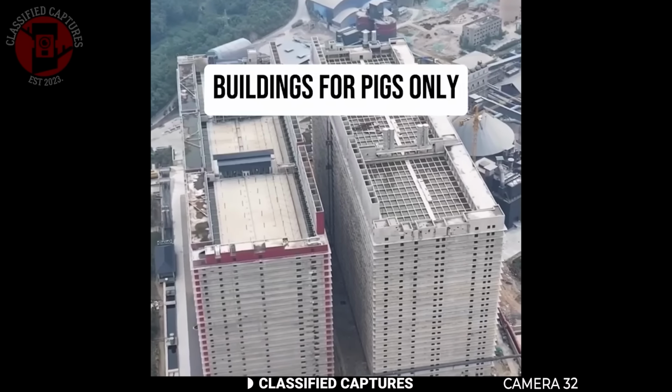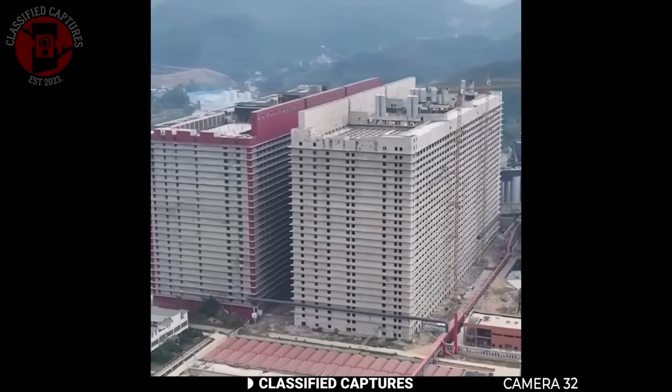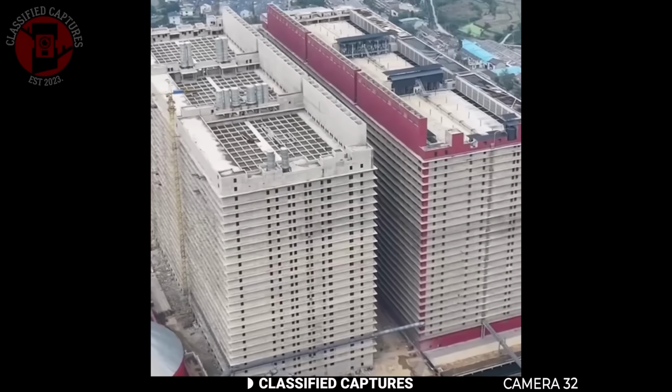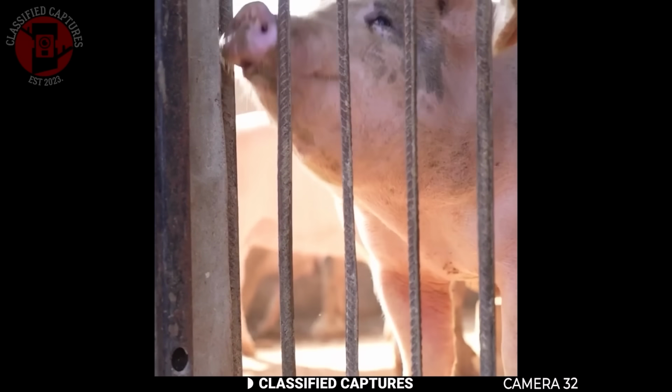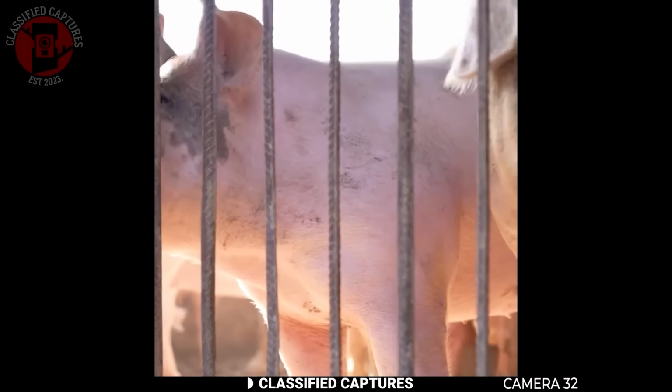It's made up of 2 towers covering around 8.8 million square feet of land and stretching up to 26 stories high. And get this, around $600 million were invested into building this giant farm. It's pretty mind-blowing to think about it, isn't it? And if you ask me, it's also pretty damn cruel.